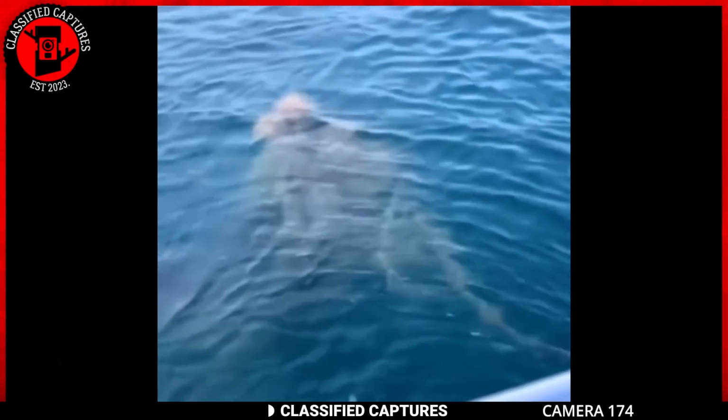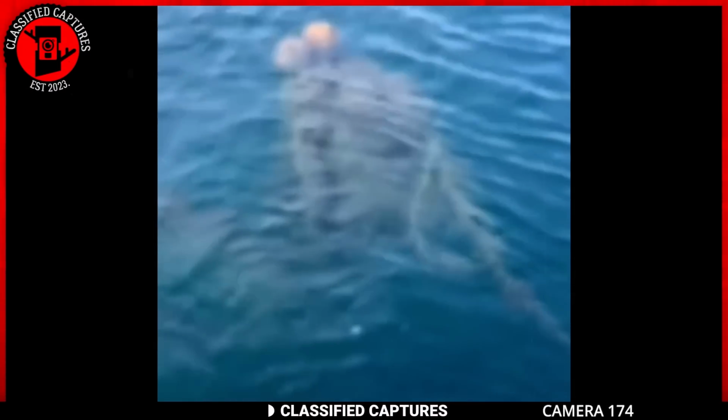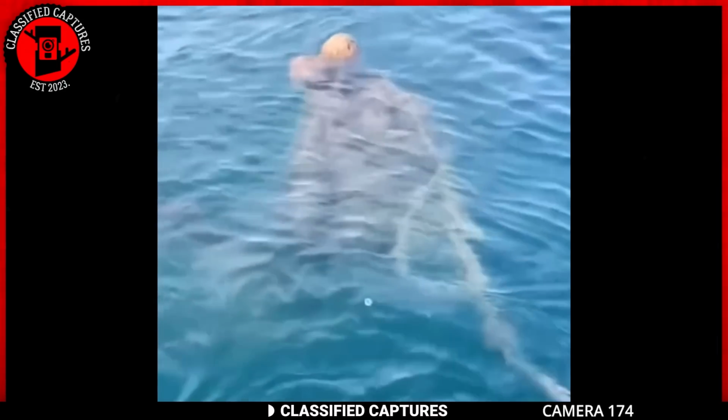Now, what do we have here? This strange creature was found floating in the sea by some fisher folks. Despite their experience at sea, they claim that they've never seen anything like this.